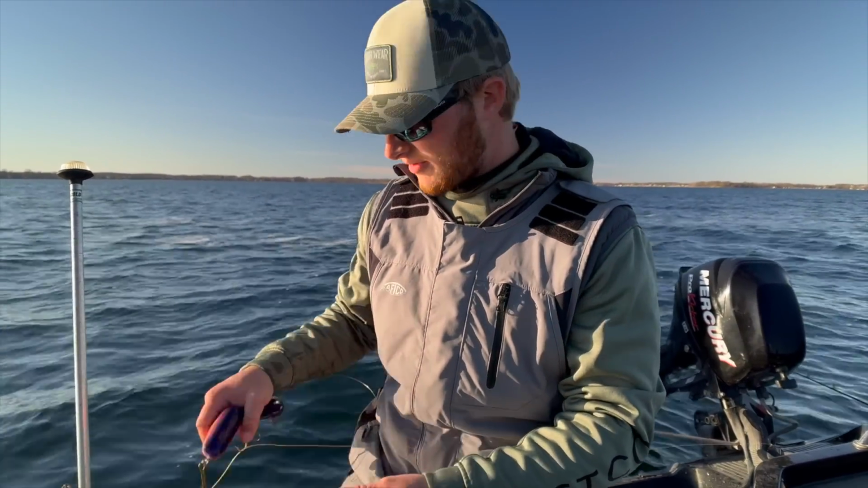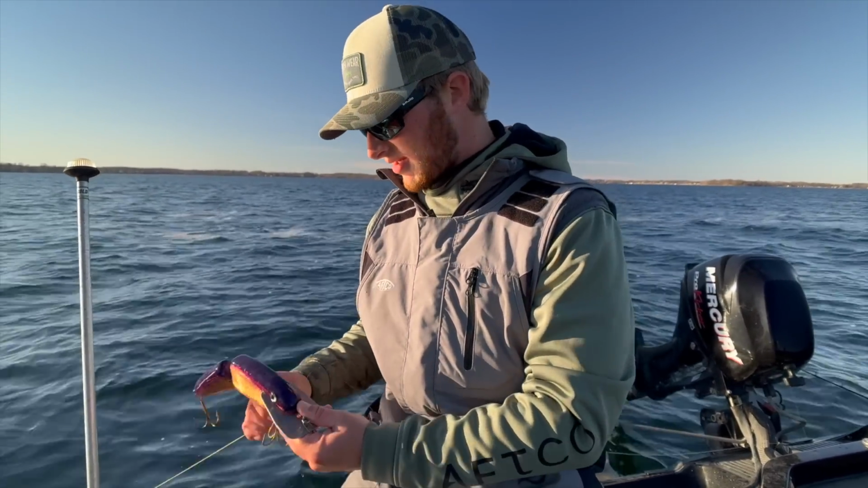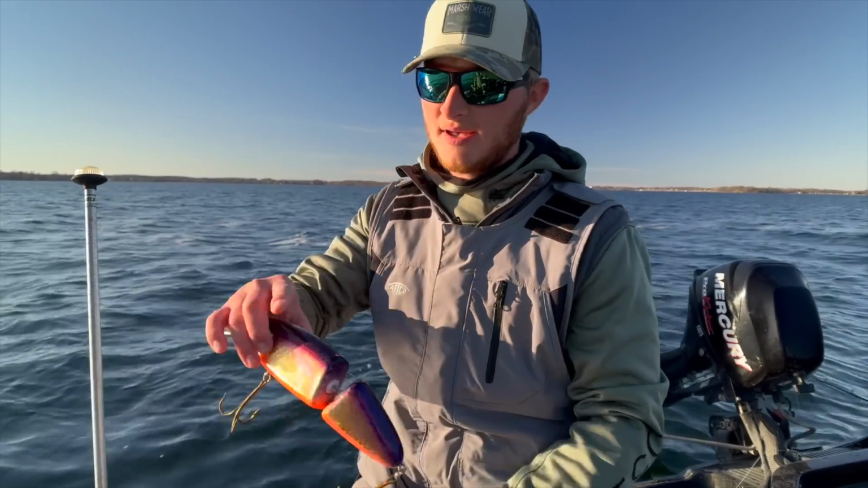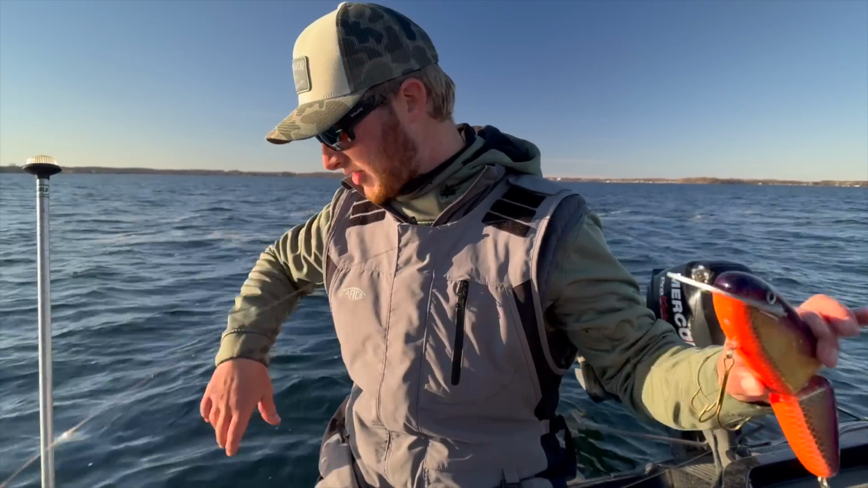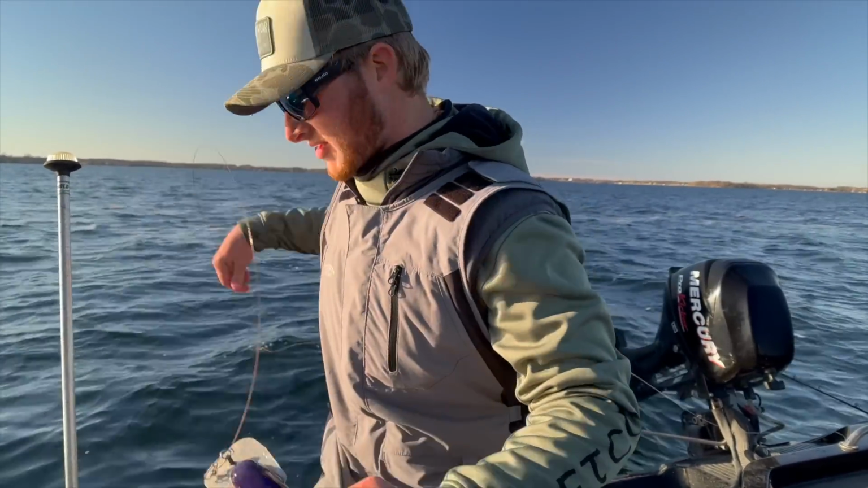Hopefully we're in a window, get another one. But again, 8.5 inch jointed Matlock. Super cool little bait. First fish I've got on it, but it's a really nice fish too. Get her taken care of.